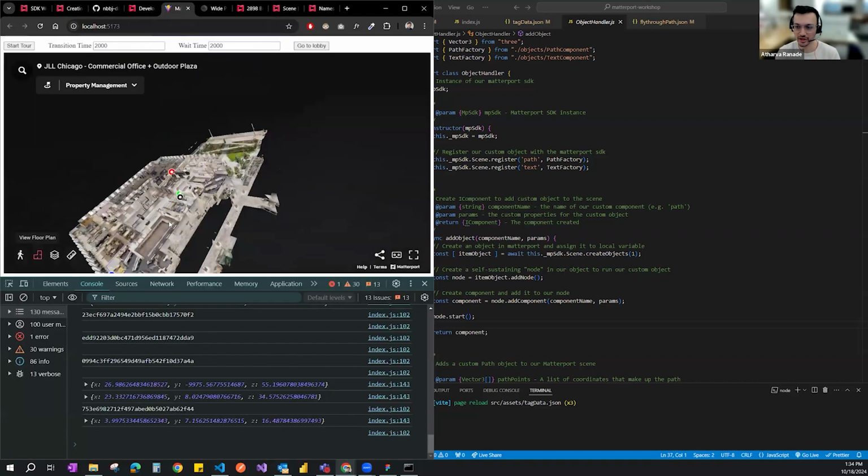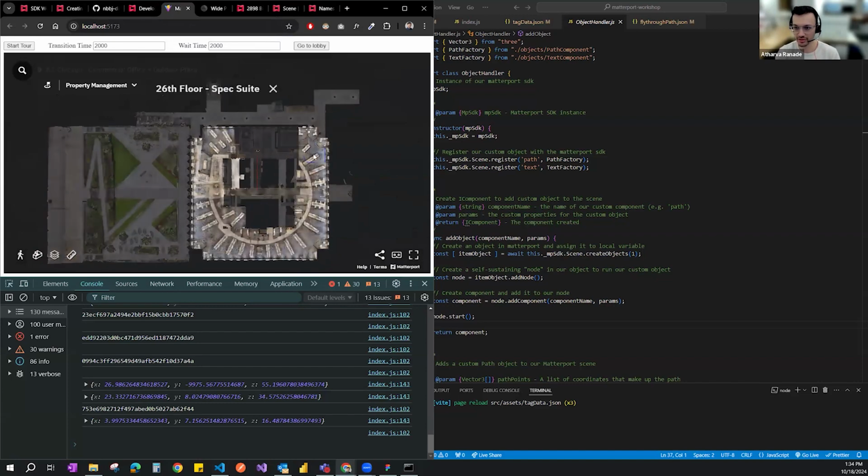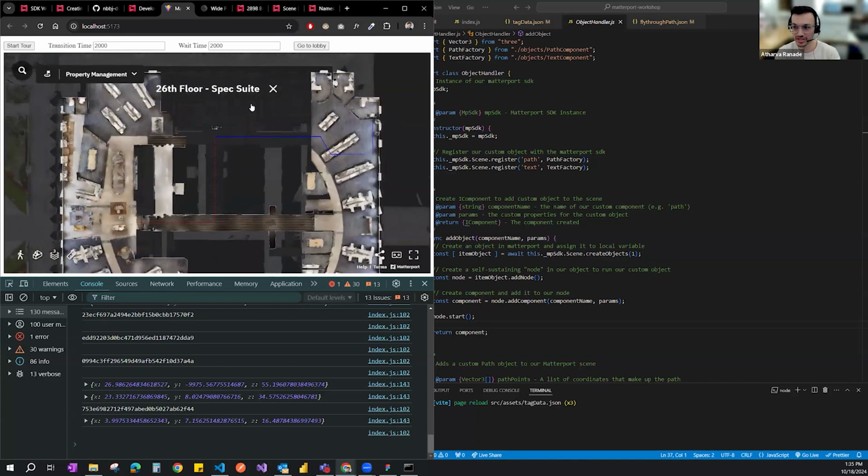And that's because if I go to my plan view and if I go to a different level, my tags go away because they're part of the scan that is above me. They're not part of the scene that's around me. But my 3JS object is part of the scene that's around me and not the scan that's around me.